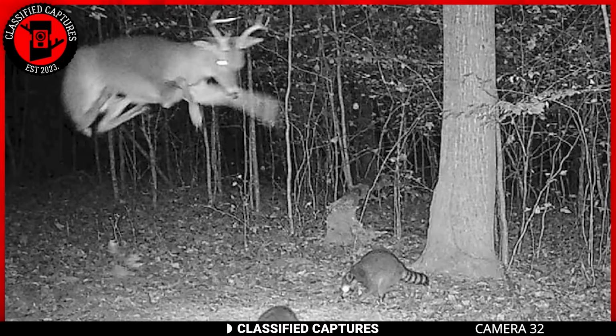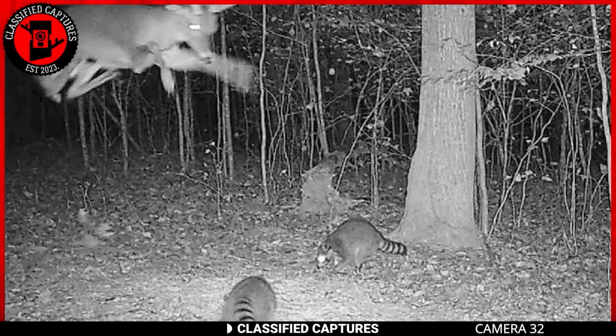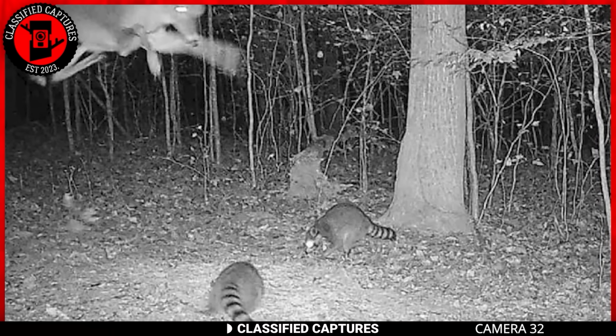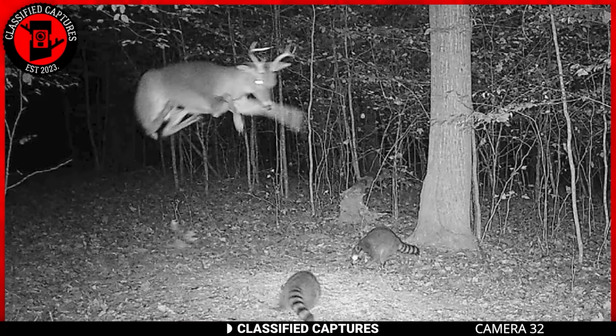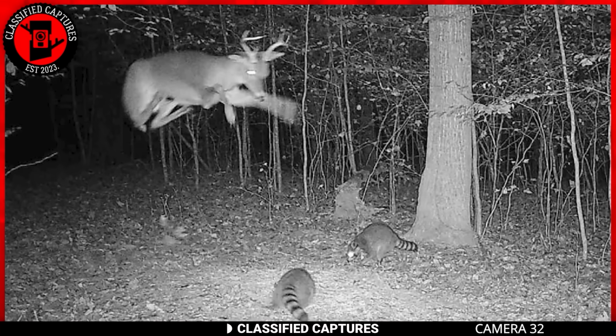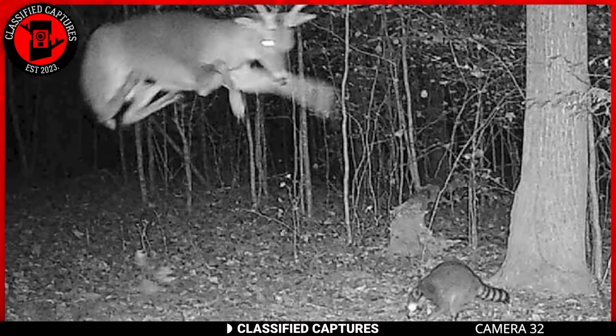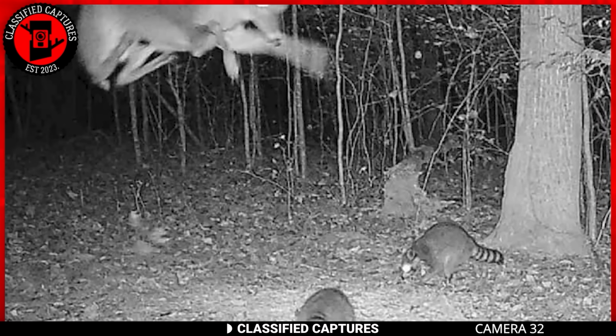Or perhaps it's just a classic case of a levitating deer casually showcasing its supernatural powers to a pair of bewildered raccoons. Now, before we dive into the realms of conspiracy theories or animal shenanigans, let's have a little fun. Drop your wild and whimsical interpretations in the comments below.